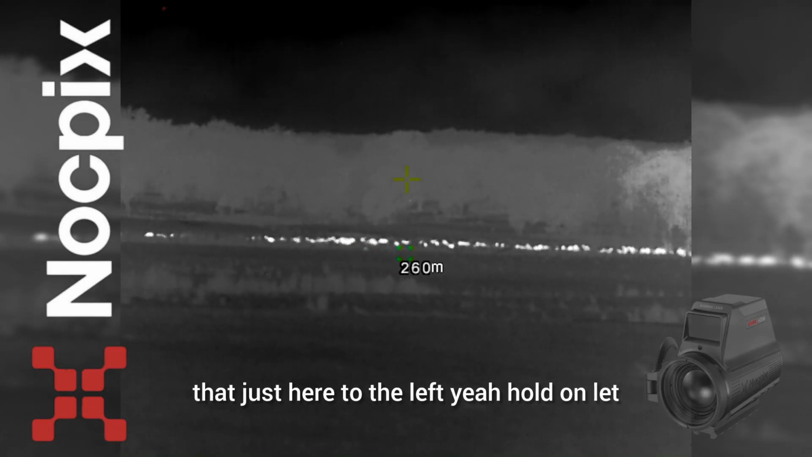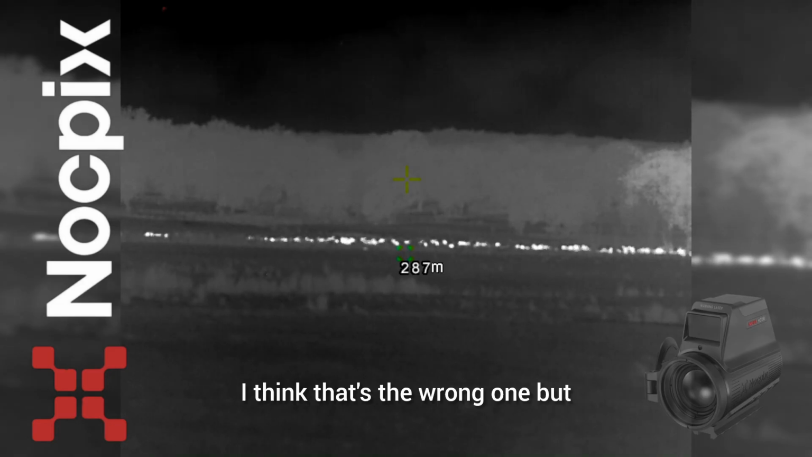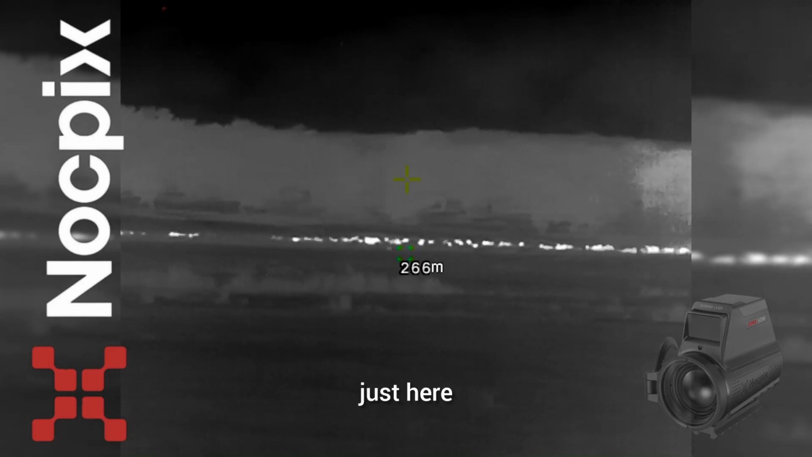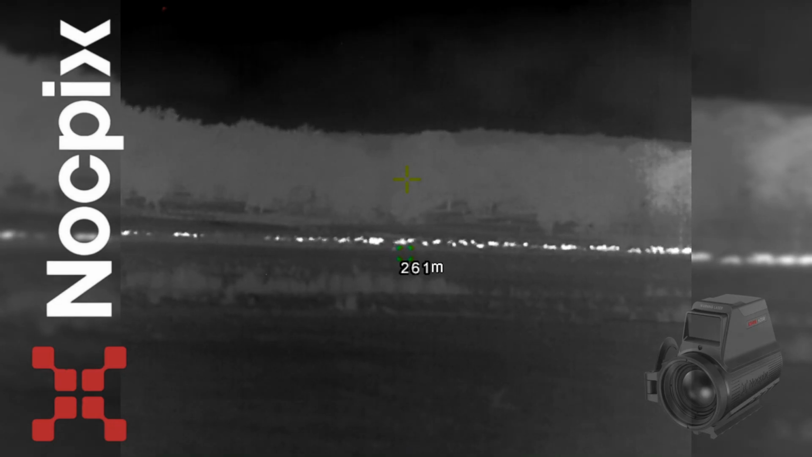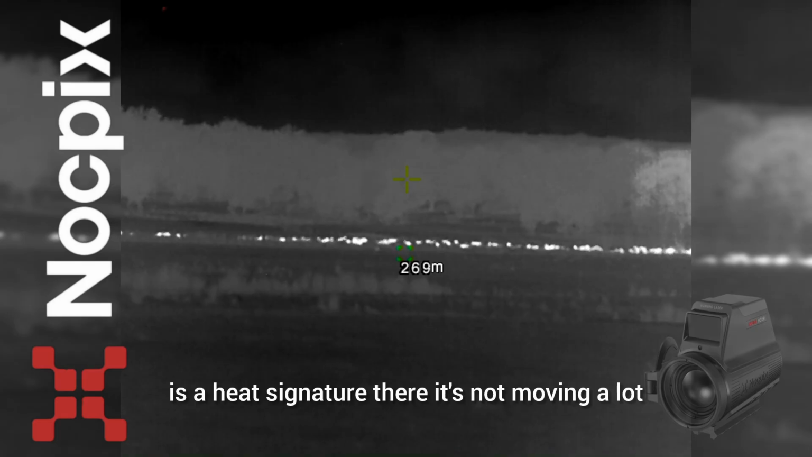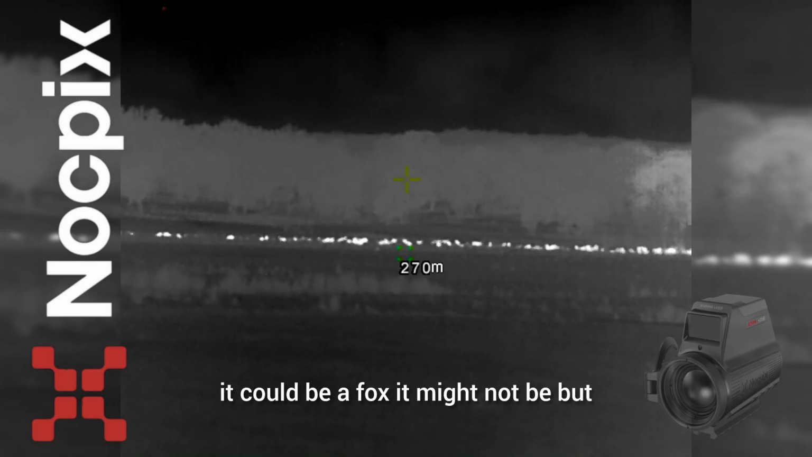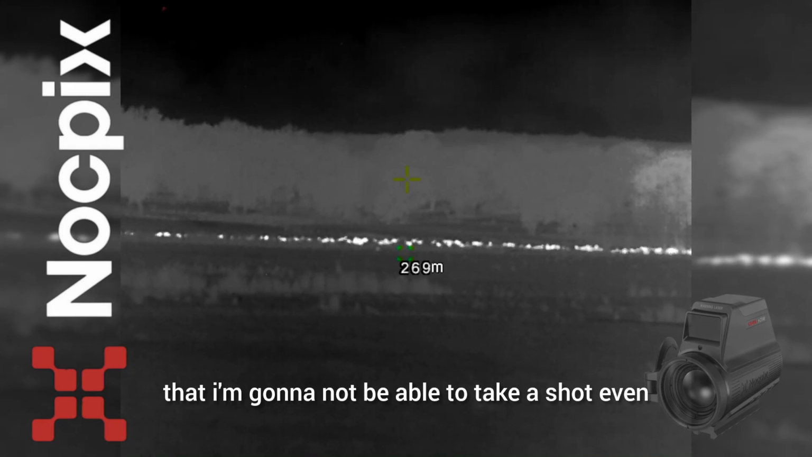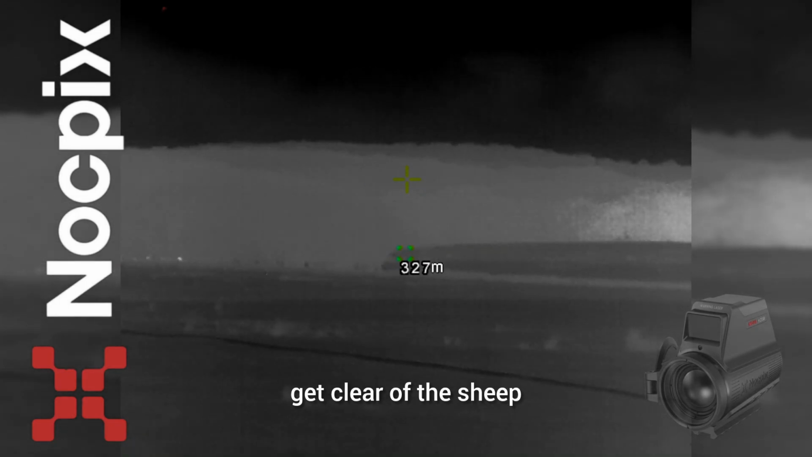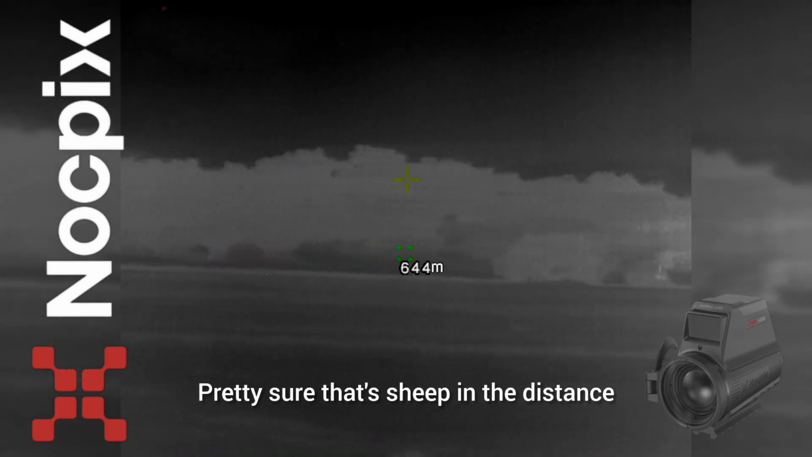Yeah, hold on, let me just slow this down. I think that's the wrong one, but just here in front of the sheep, there is something. There is a heat signature there. It's not moving a lot. It could be a fox, it might not be, but given the lane in which I'm facing, I'm not going to be able to take a shot even if it was a fox. I'd have to wait for it to get clear of the sheep. Pretty sure that's sheep in the distance.